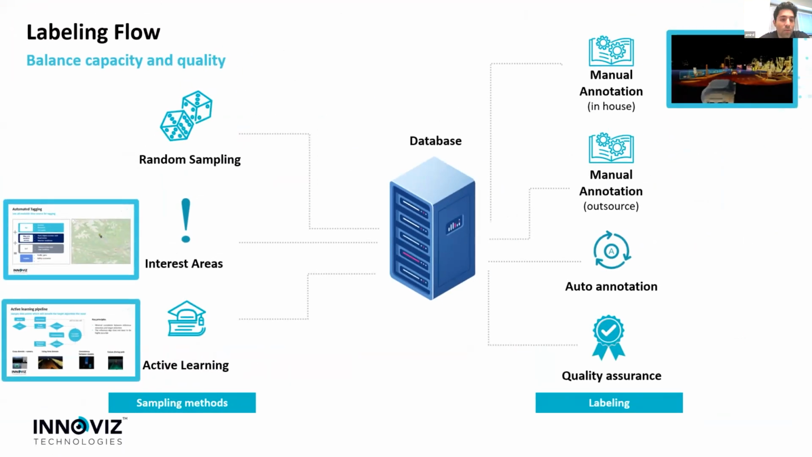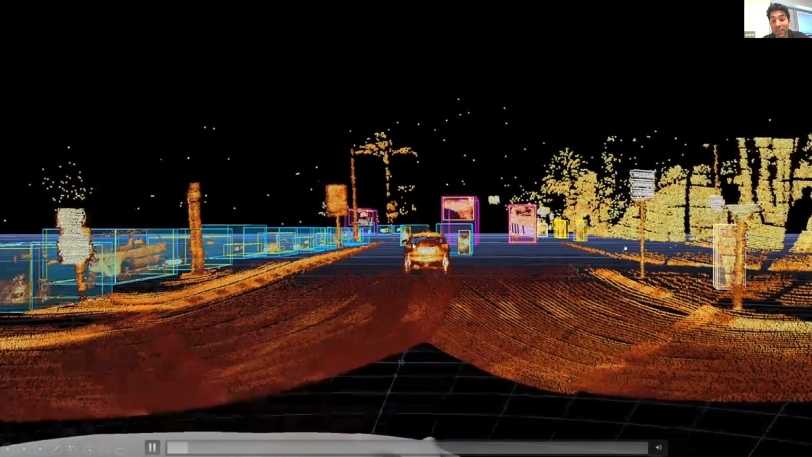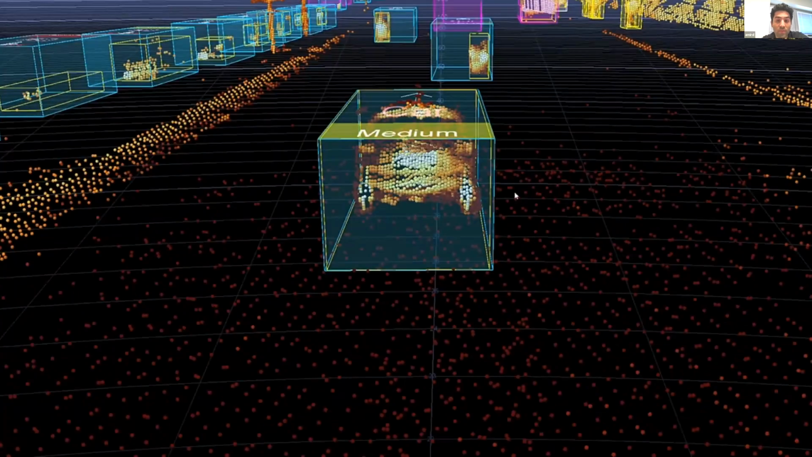Okay, so now we have the data sampled and ready for annotation. And how we do annotation is also something I'd like to share. So Innoviz has an in-house annotation team and in-house annotation tool.